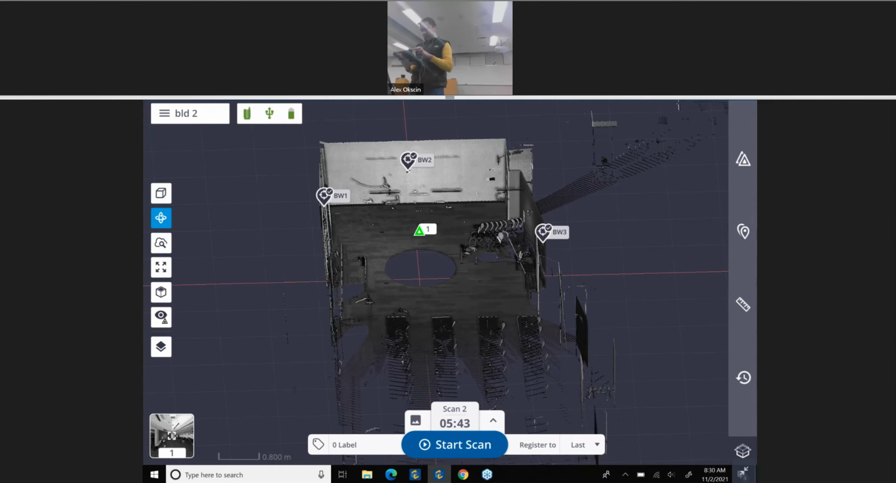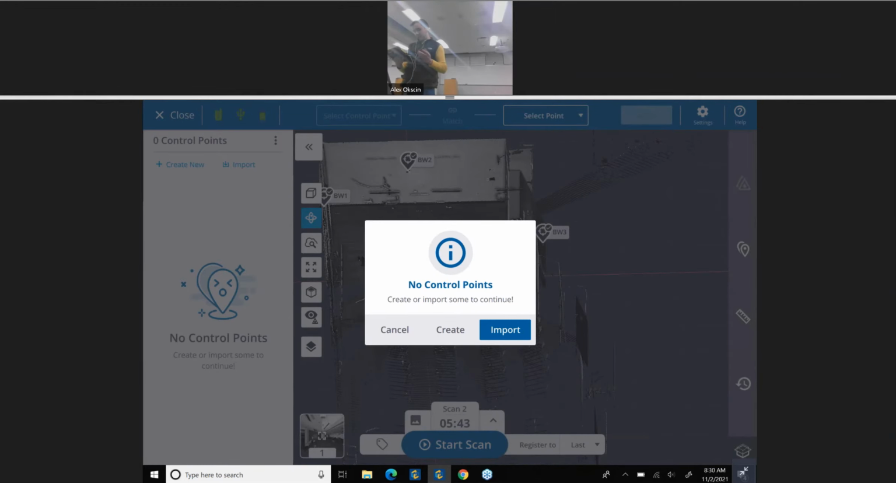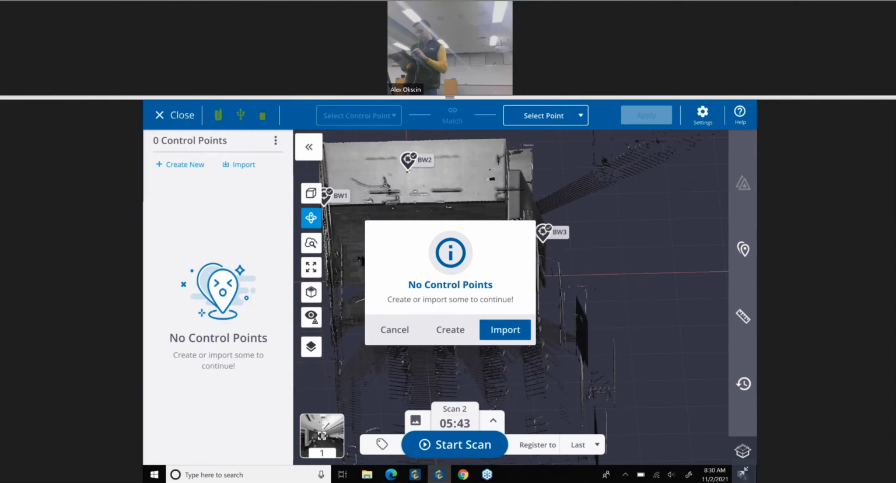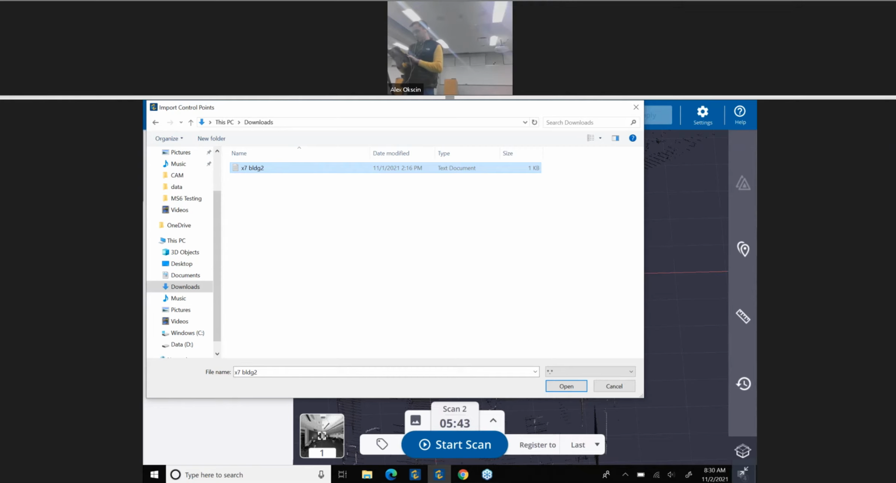So really quickly, I just wanted to run over adding georeference. I am kind of cheating here because, as you see, the refine registration is not available. That's because there's only one scan and I have 3 precision points built off of that scan. When I import my control points, these were just some DR shots that I took with an S7.